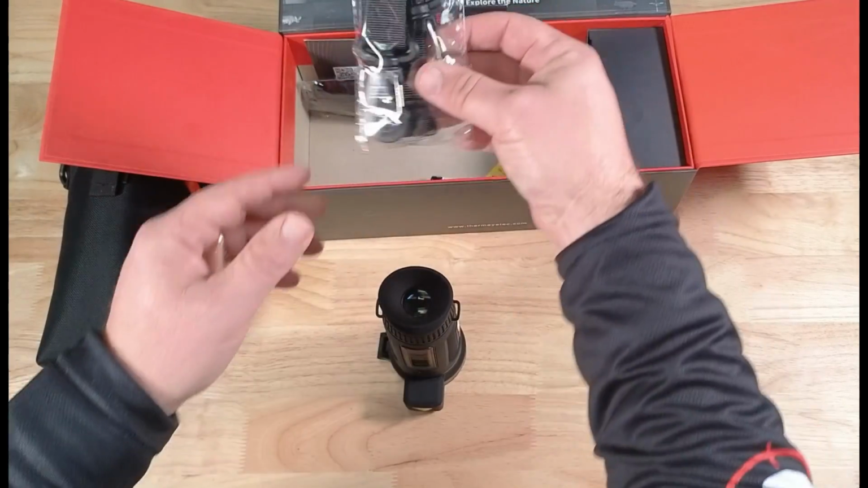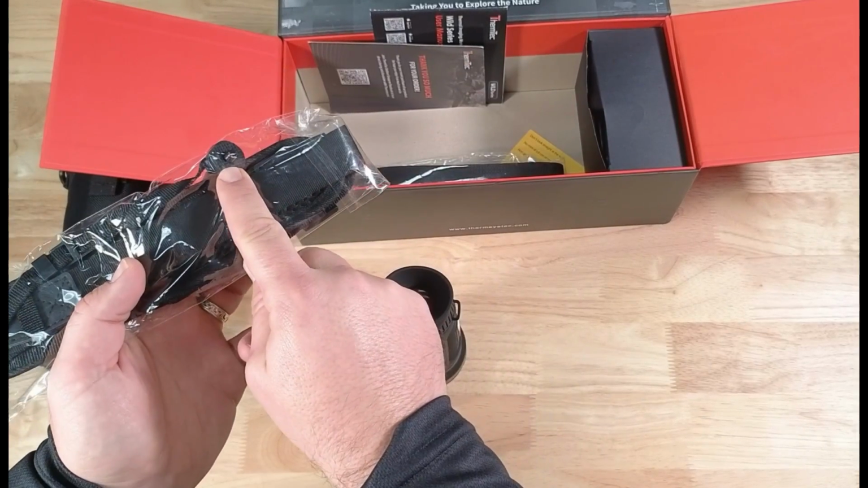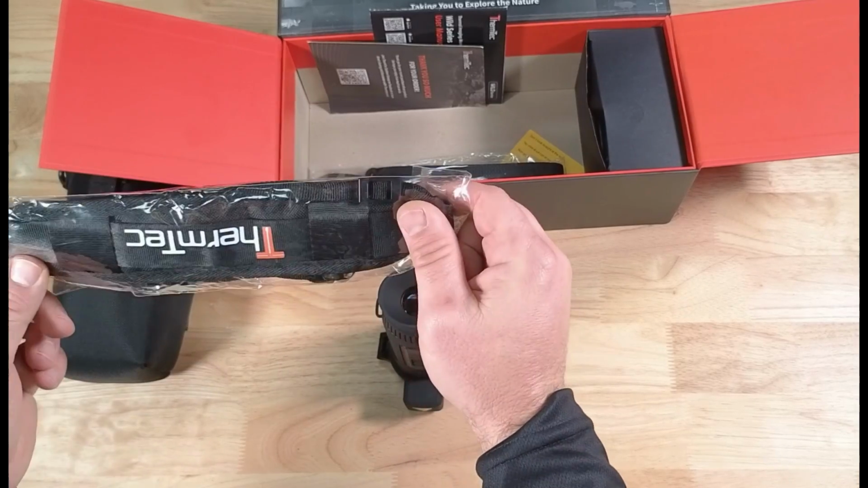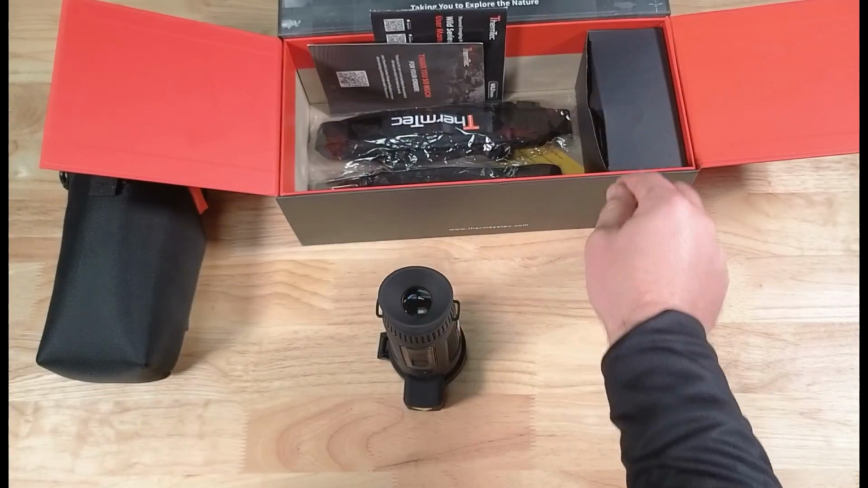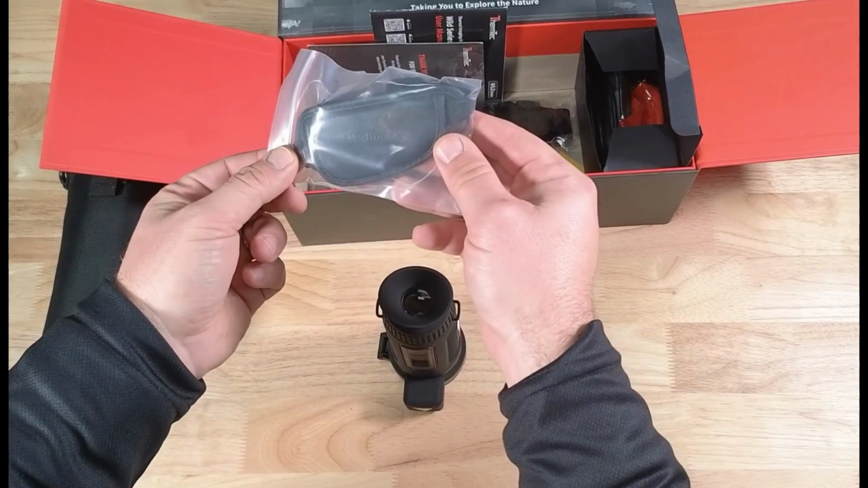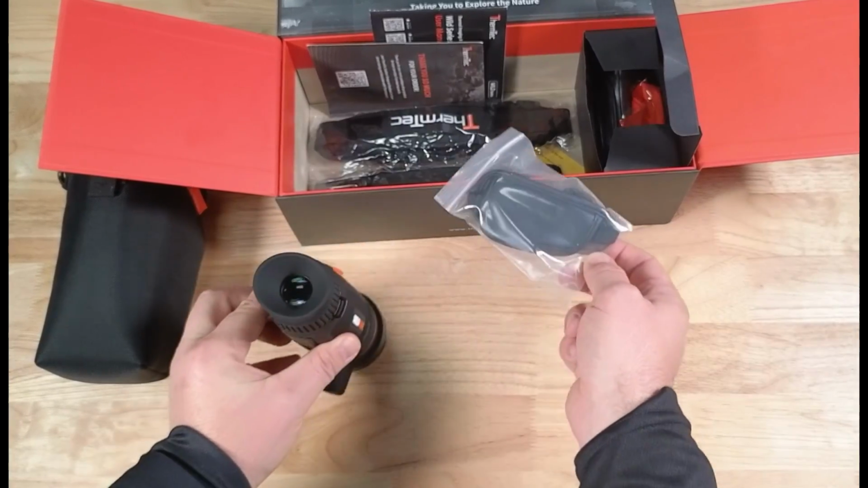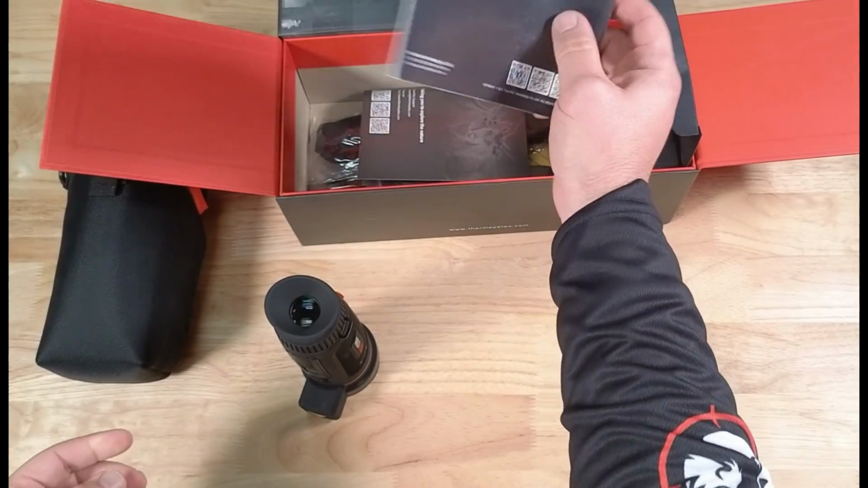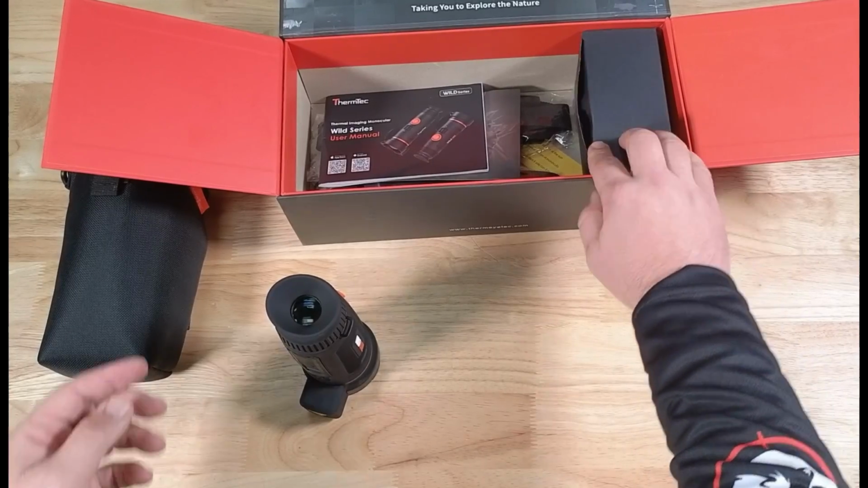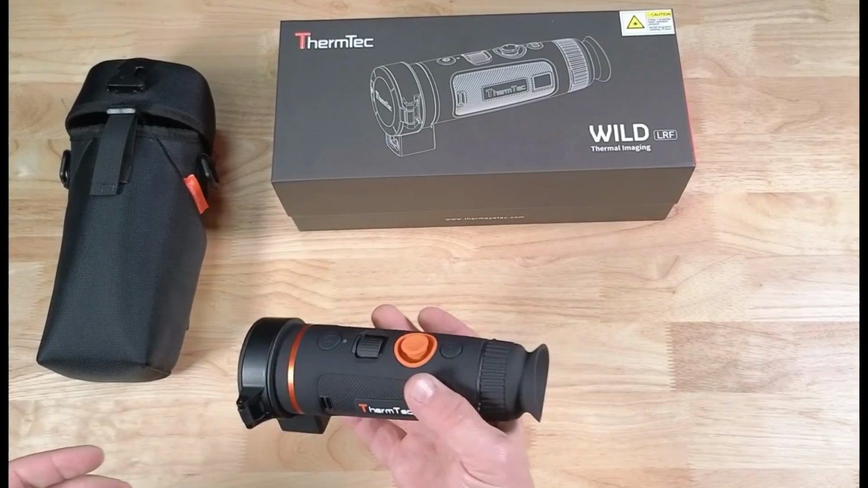It also comes with a neck lanyard, and what I love about this neck lanyard is it'll screw directly into the monocular itself. You don't often get a lot of neck lanyards. You also get a charger and some batteries and so on, and a side hand strap which can mount to either the left or the right hand depending on which one you do it. It comes with a manual and a little thank you card and things like that as well, but I just wanted to show you those little extras that you get because you don't often get that with a lot of devices, especially the lanyard. Okay, now let's get into this unit.